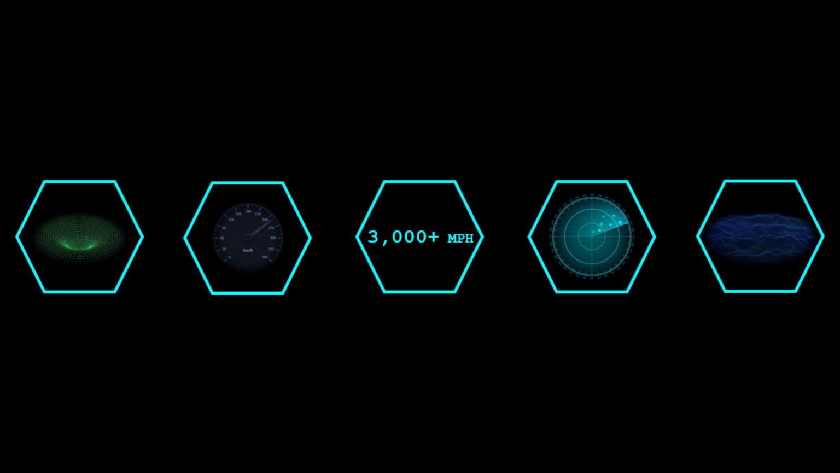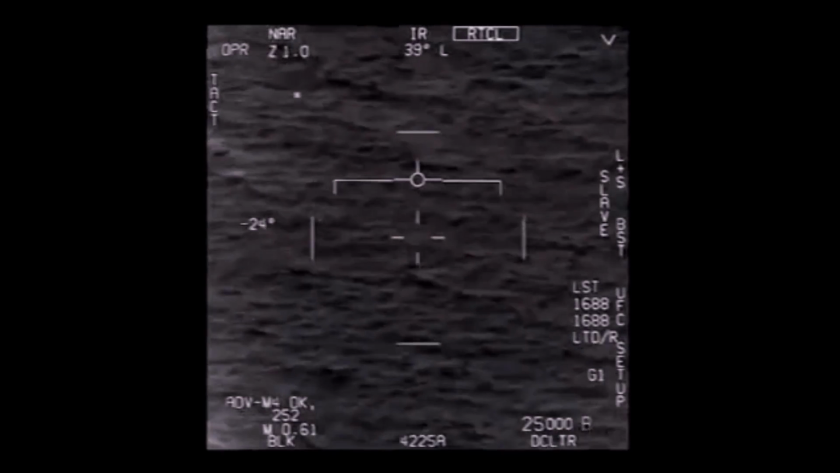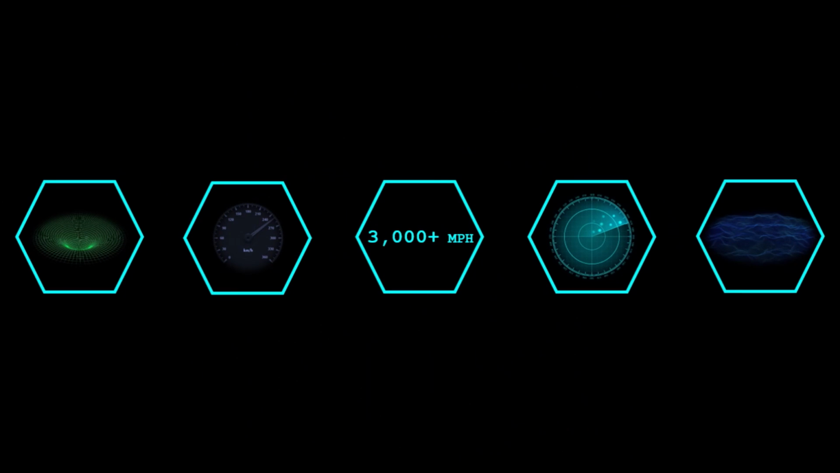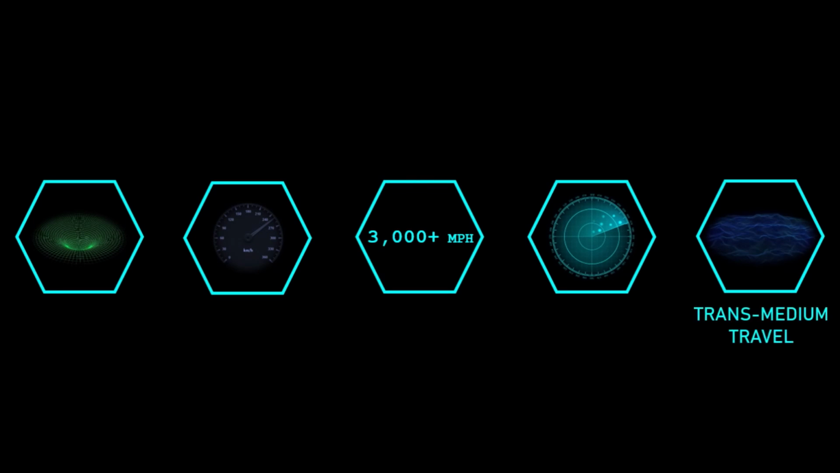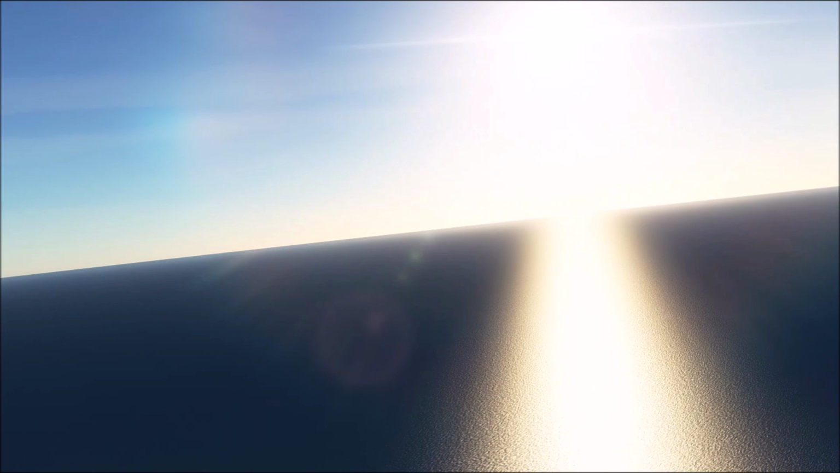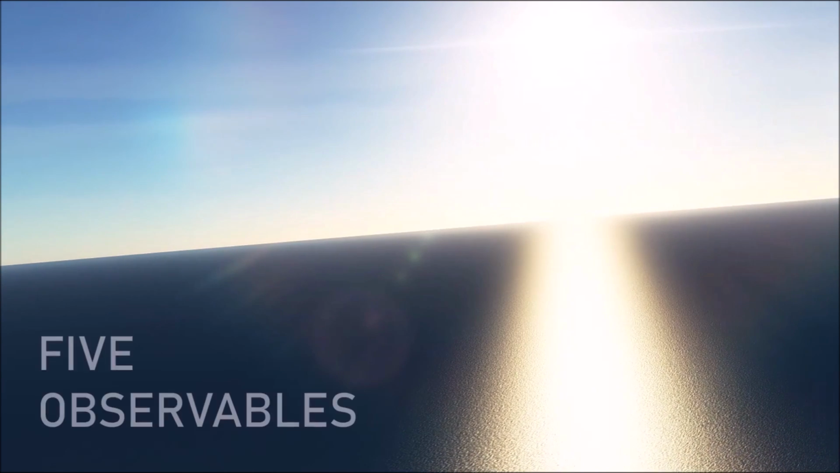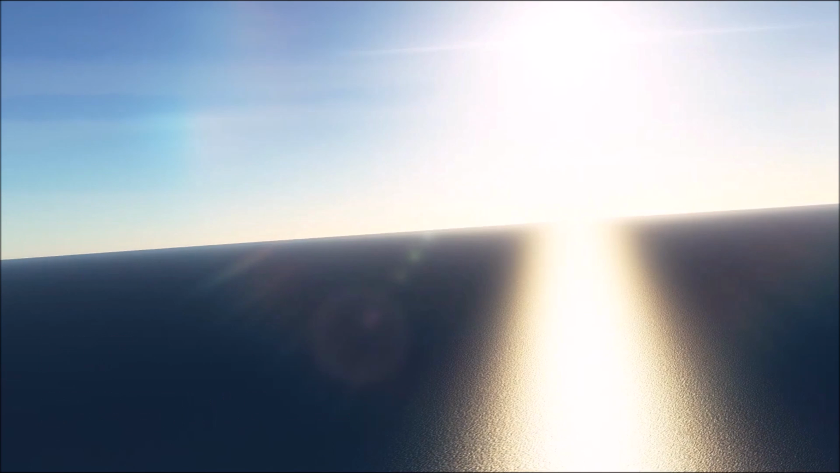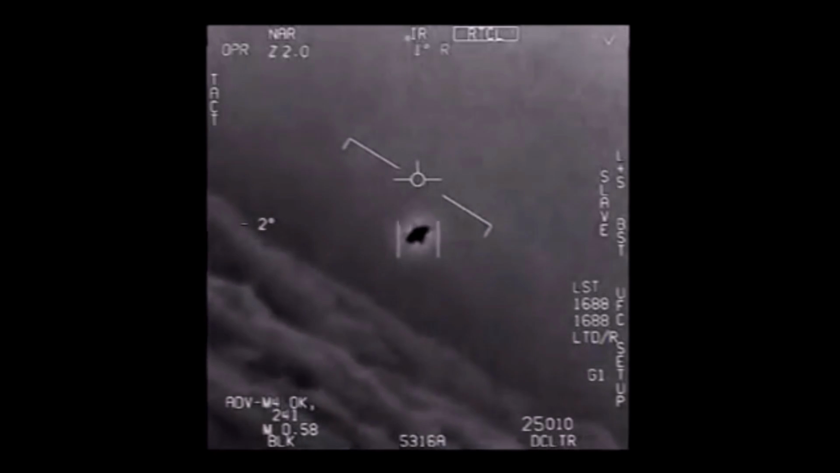The second is the craft's capacity for instantaneous acceleration, darting off at a high speed from a slow or stationary position. The third is focused on this speed. Can it reach hypersonic velocities of more than 3,000 miles per hour? Fourth is its observability. Can it evade and conceal itself from radar? And finally, its capacity for transmedium travel, its ability to handle air, sea and space seamlessly without changing its mechanics or body shape. These 5 observables, as they were called, placed the focus on each of the investigations on the capabilities of the craft. The question of its origin would come later.